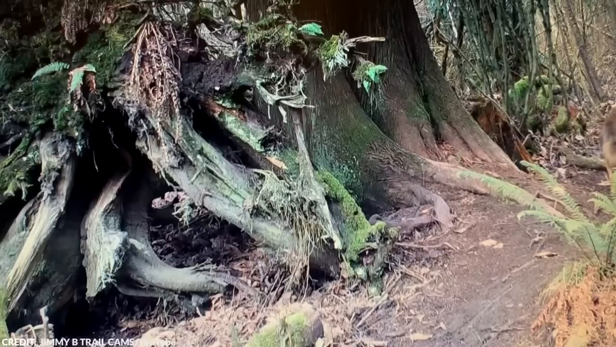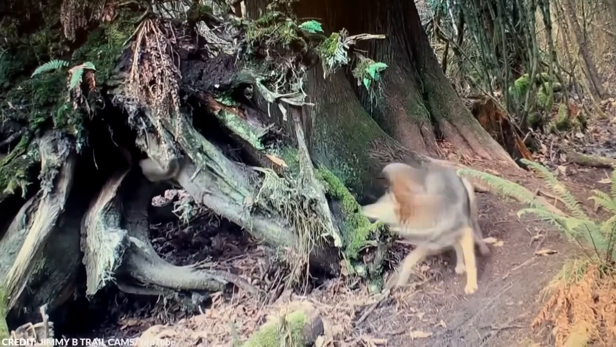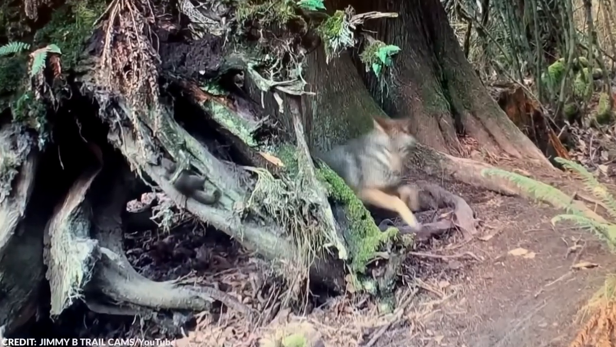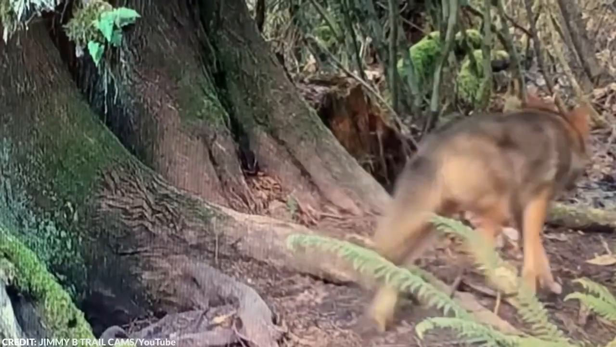As the coyote searched the area, I could imagine it thinking, "Where did it go? Oh man, I was outsmarted by a squirrel. I hope nobody saw that." The tiny creature was probably high up in the tree by that time, and there wasn't much the coyote could do but walk away. Better luck next time.